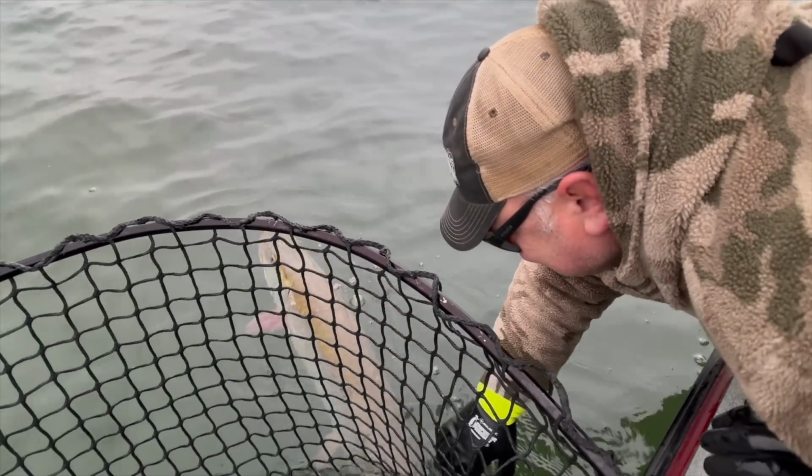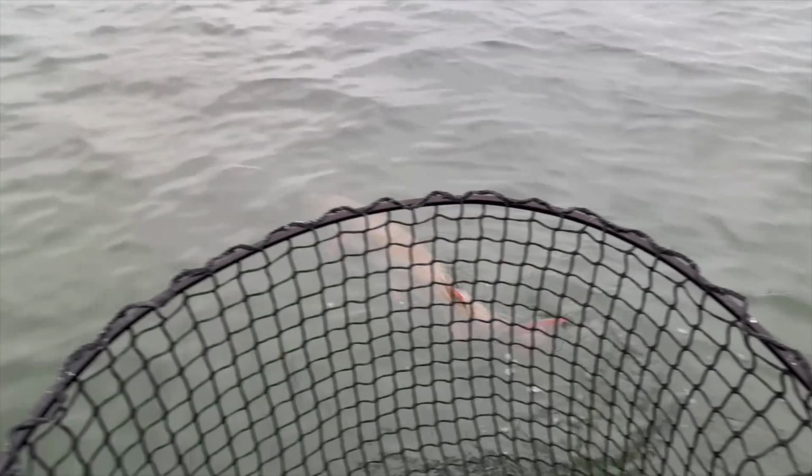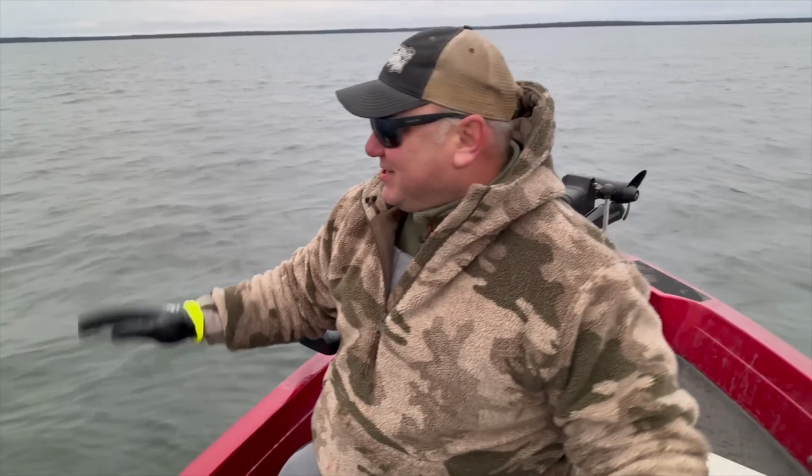I really don't want to reach down in there. There you go, lady. See you later. Successful release. Man, there's nothing better than catching that kind of fish. Good times. Let's go see if we can find one more. We got about 40 minutes before dark. We'll see if we can't round up one more.